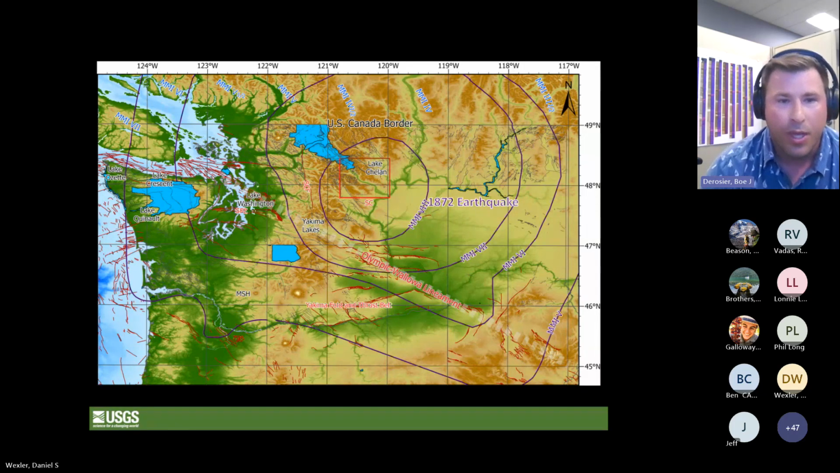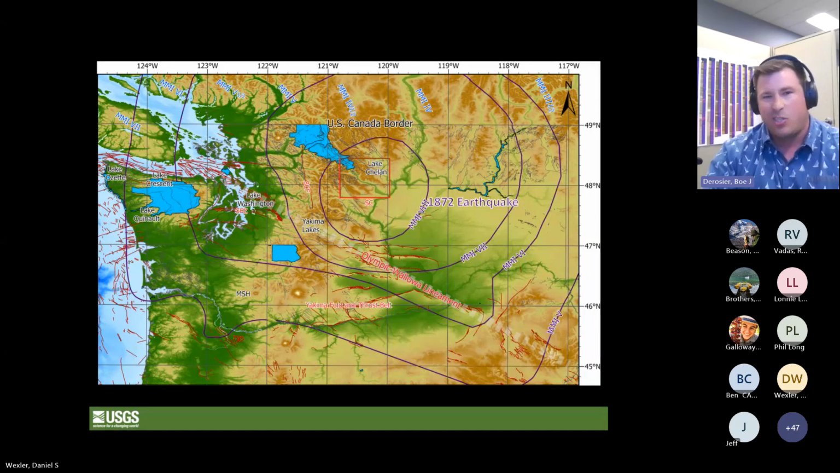Within Lake Chelan, we see that this is pretty close to the center of the 1872 earthquake in central Washington. It's a large magnitude earthquake. It was felt from British Columbia to Oregon and from the Cascadia coast to Montana. Much of what we know about this earthquake was gained through personal accounts and sparse newspaper articles from the time.